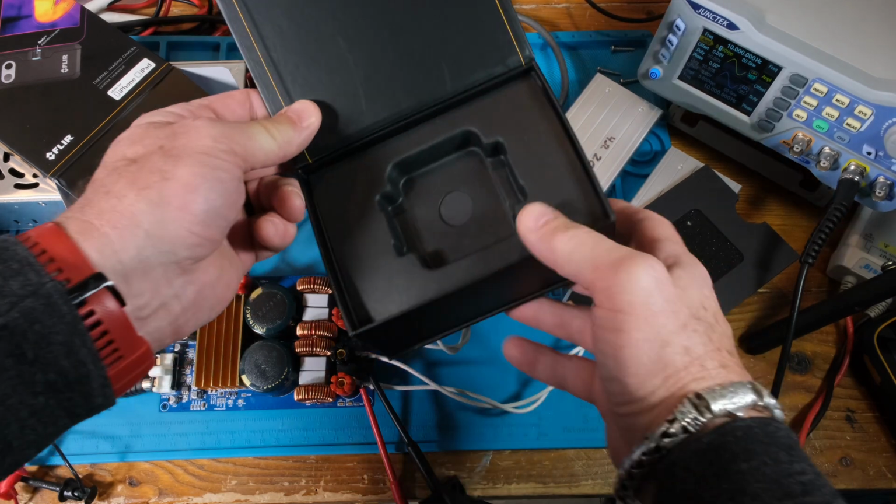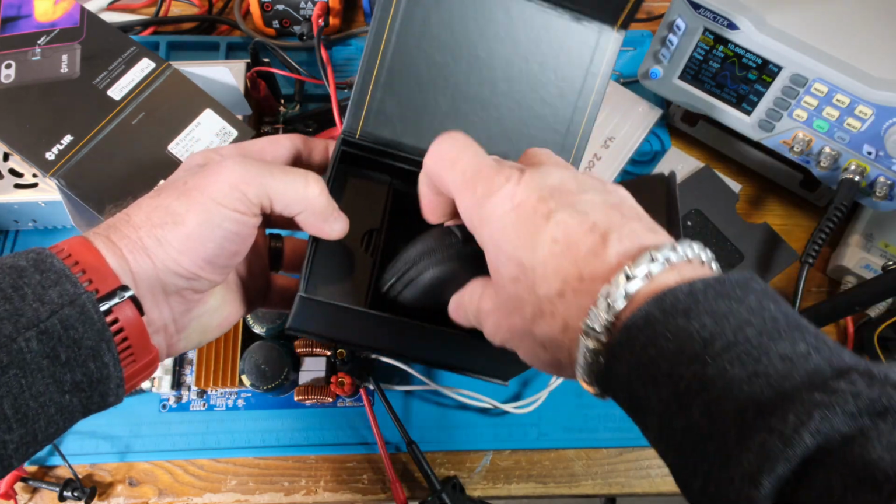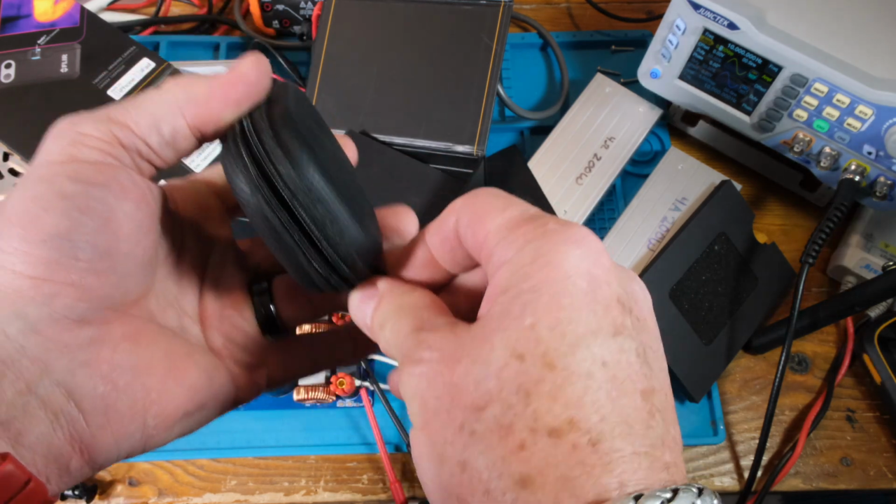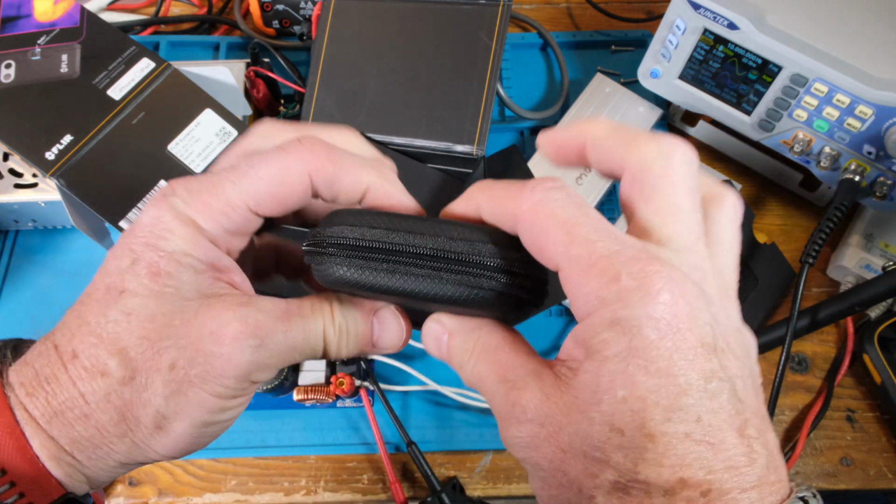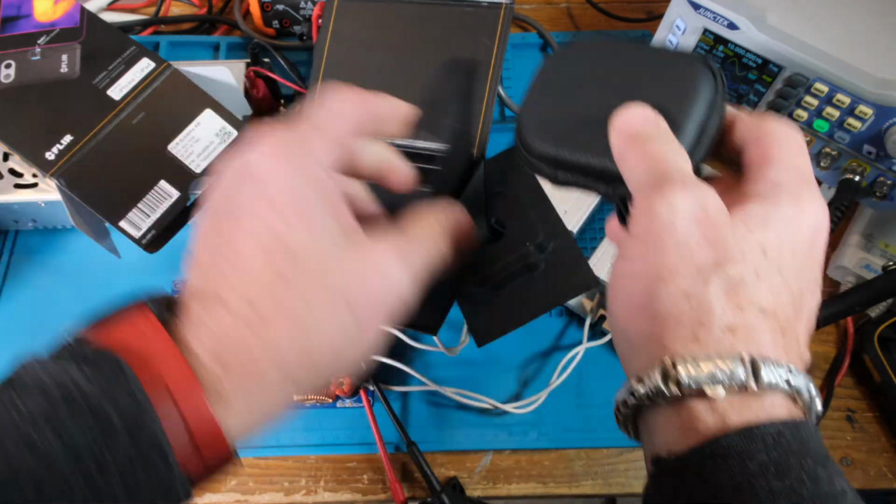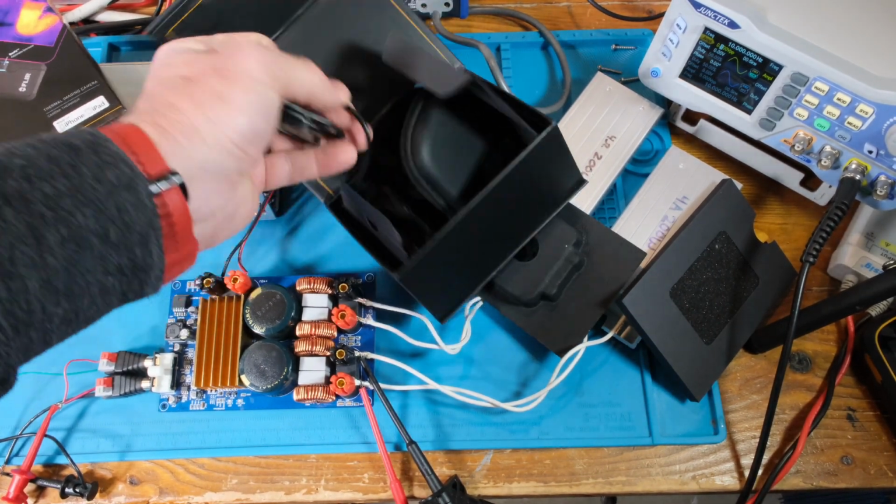Alright, so let's continue looking in the box. We haven't even made it all the way through the box. Now this is a nice case that they give you. That's pretty cool. Little pocket, little cutout so it fits nicely in there. It's one of those kind of soft, firm cases, you know what I mean? And then our charging cable. And I guess transferred to the computer as well.